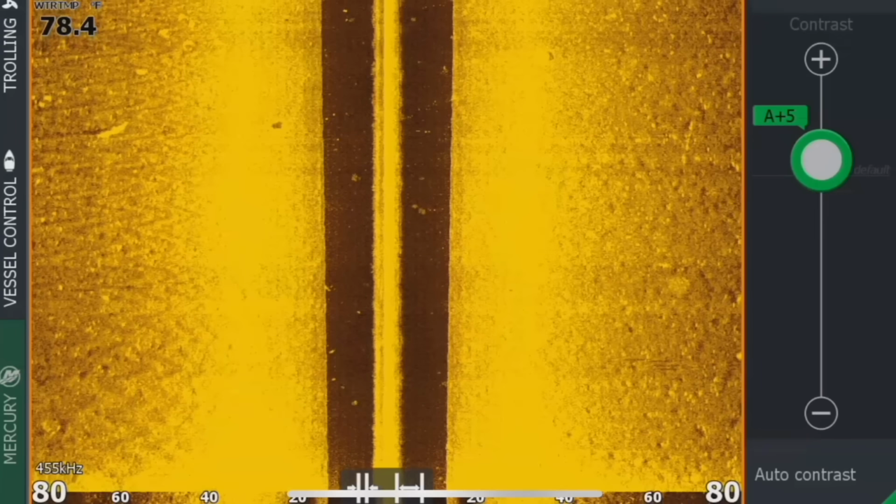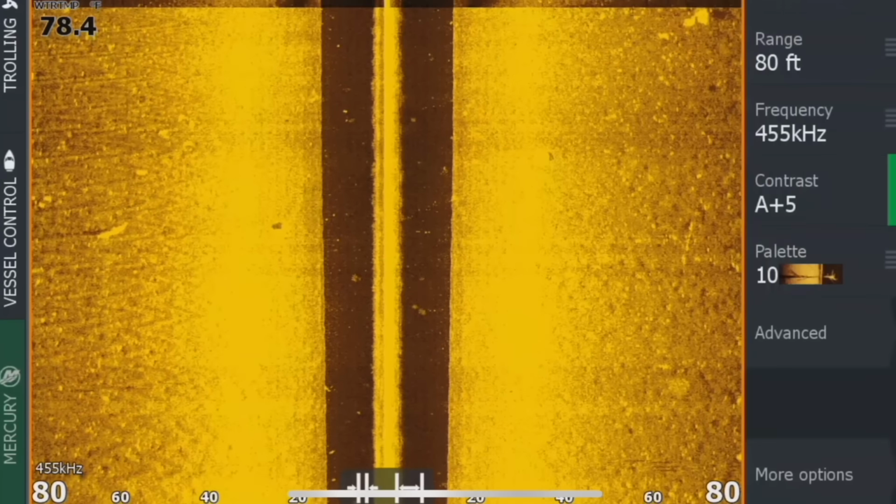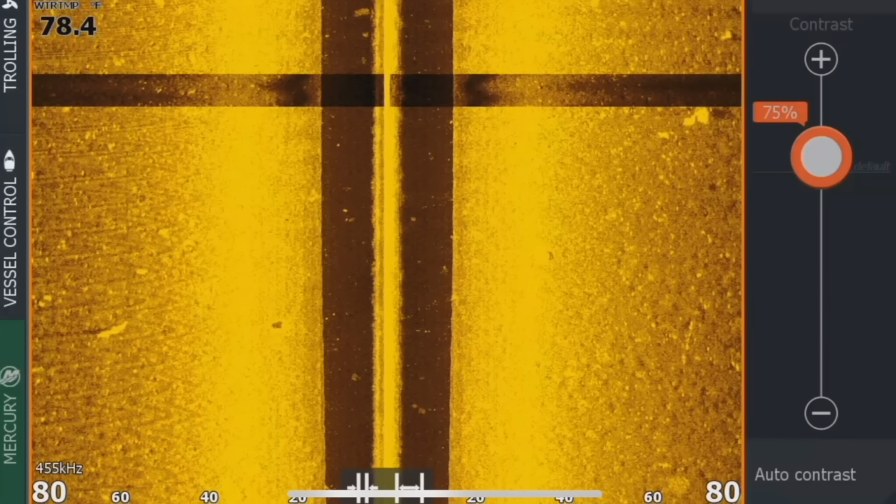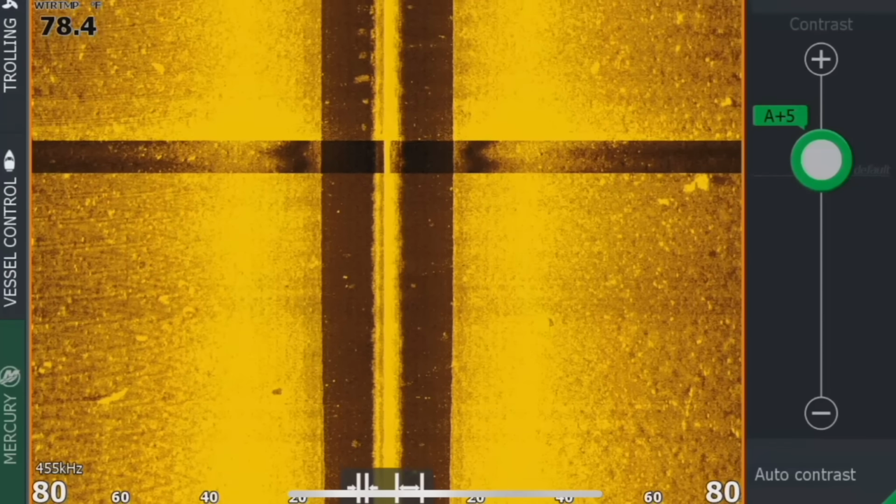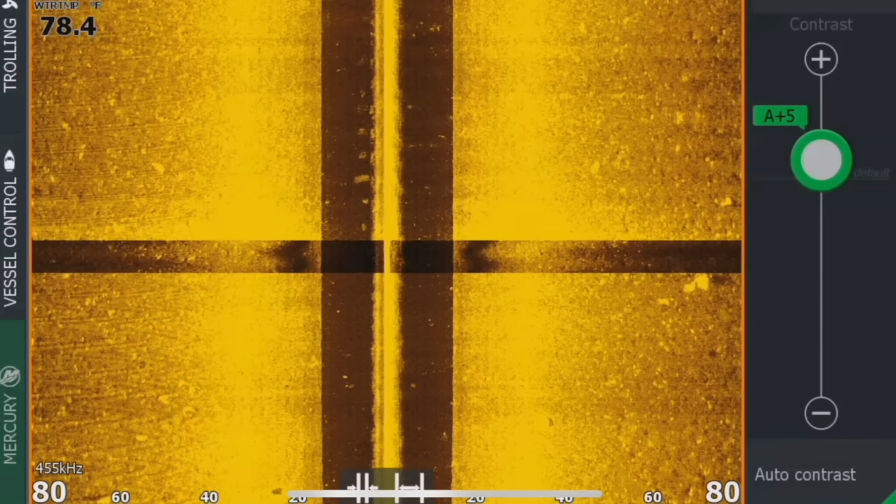So what I usually do, we'll run 455 for this and take a look at it like that. It's a little bit easier to see. Now, obviously I blew my image out here. You can run auto contrast or you can run it just regular. If you run auto, it'll constantly change to adjust to your screen a little bit and try and dial it in for you, and you can just bump it up or down a little bit. That's usually what I do, so I'm not constantly in my contrast messing around with it.